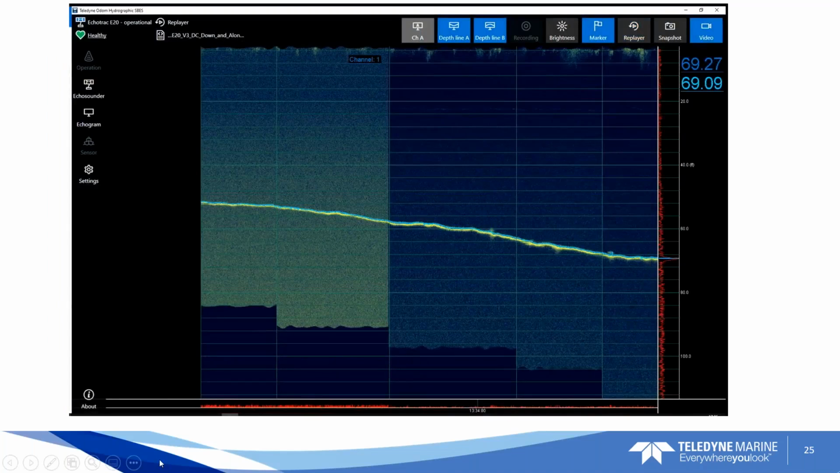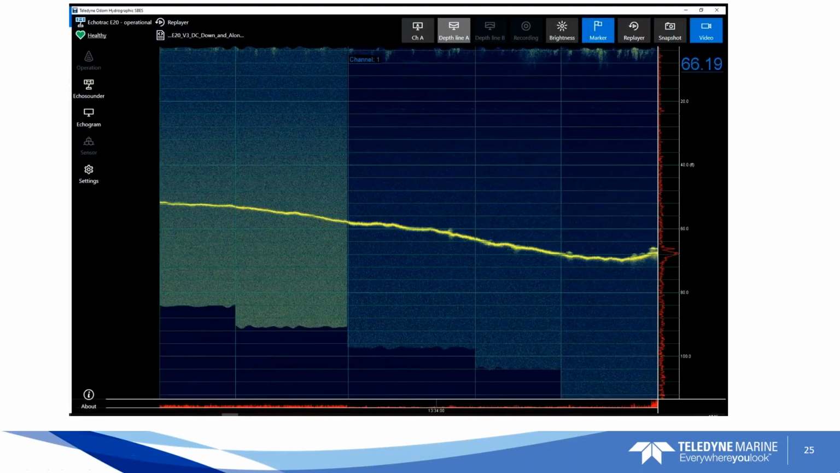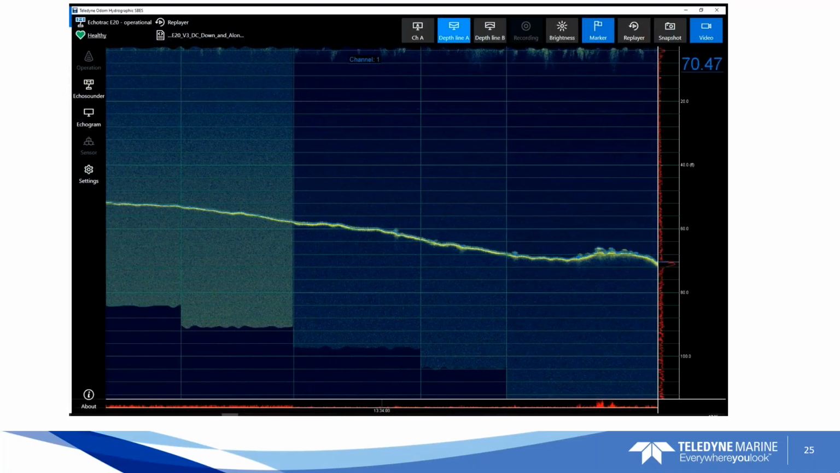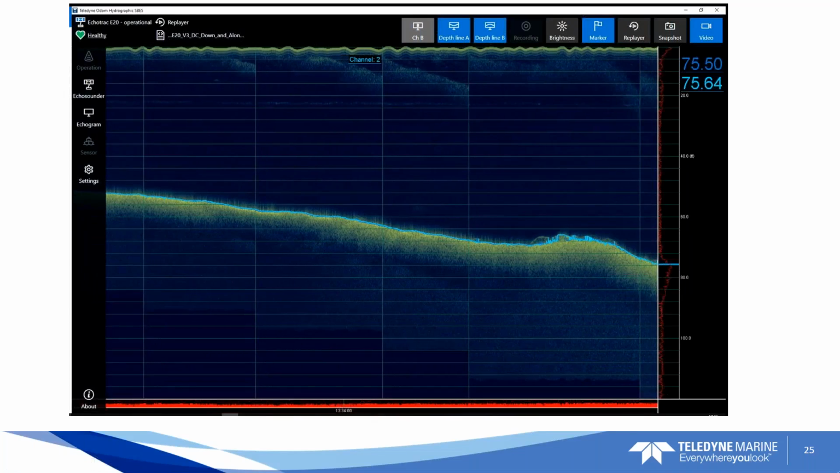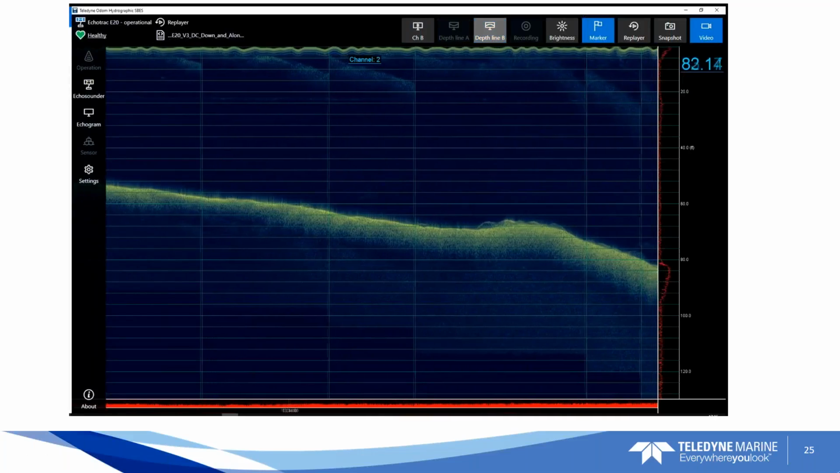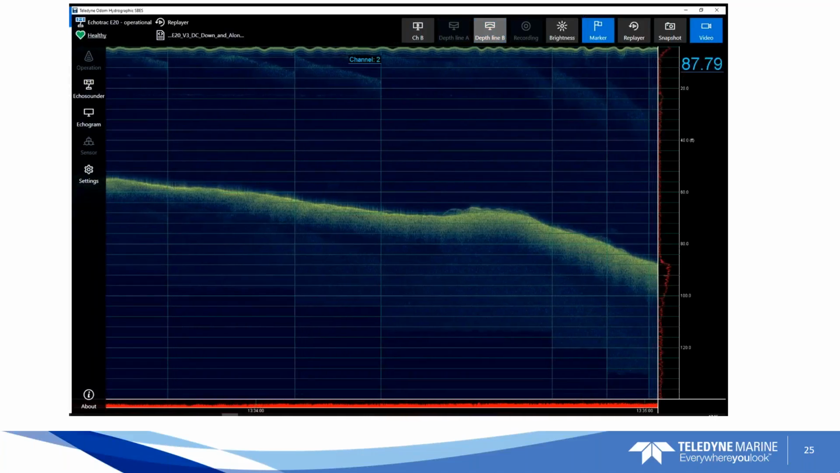You can see the difference in the channel 1 and channel 2 swap as this video plays along. You can really see that lower frequency transducer penetrating that bottom, getting more signal down through it.